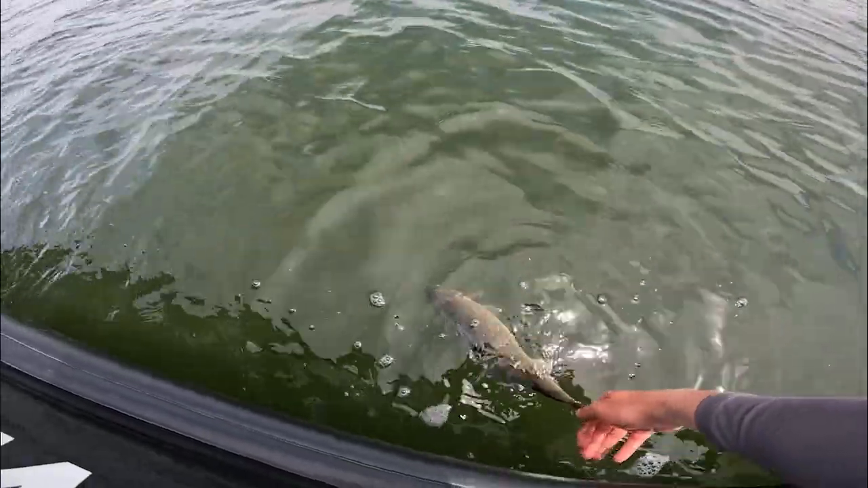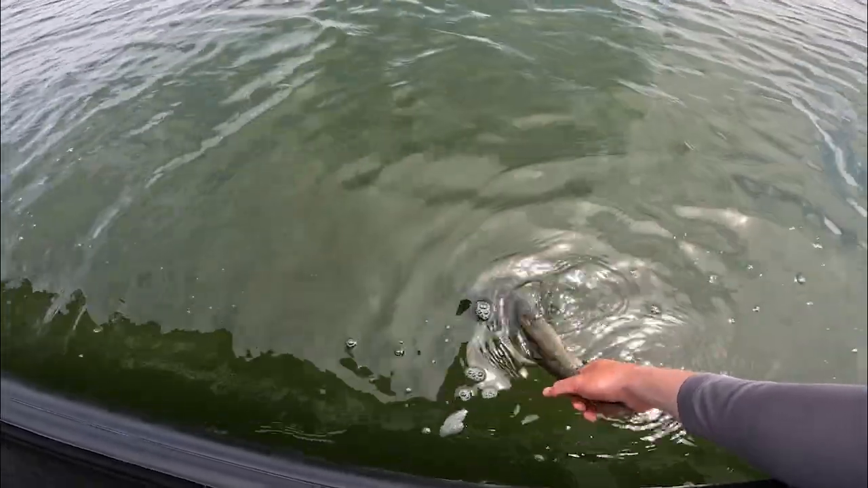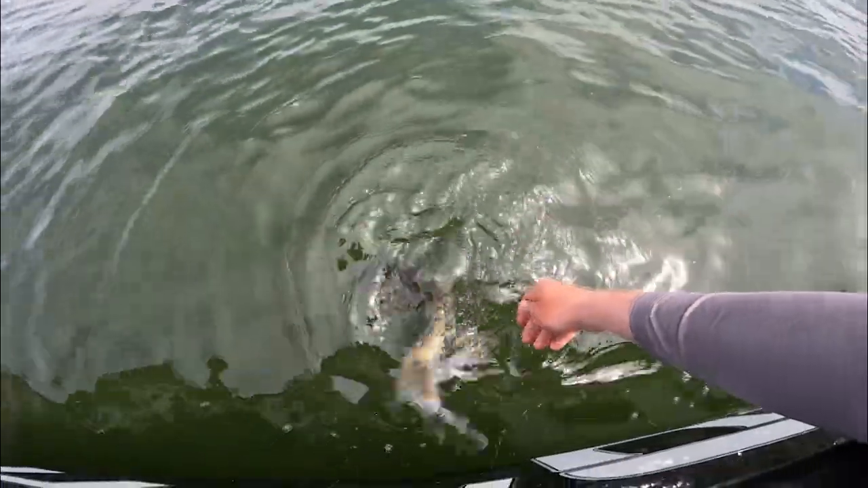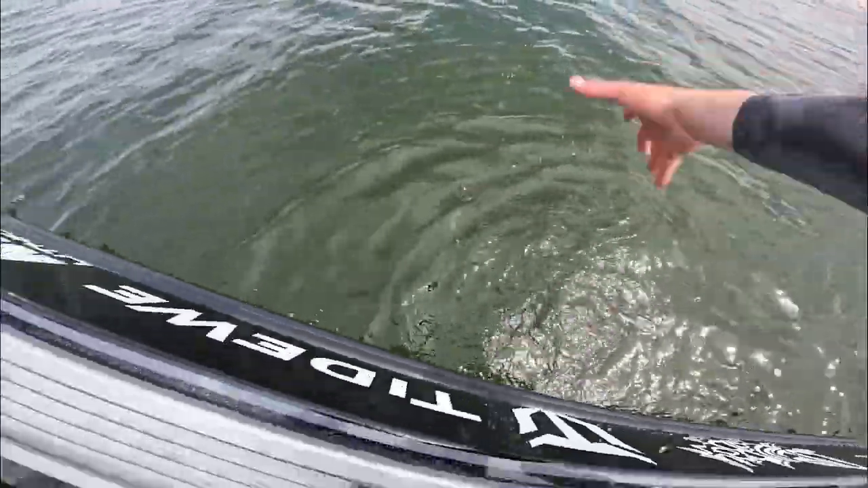Now that the water's really starting to warm up, you don't want to be keeping these fish out of the water too long if you're going to be releasing them. There she goes. Thanks for getting my sleeves soaked.